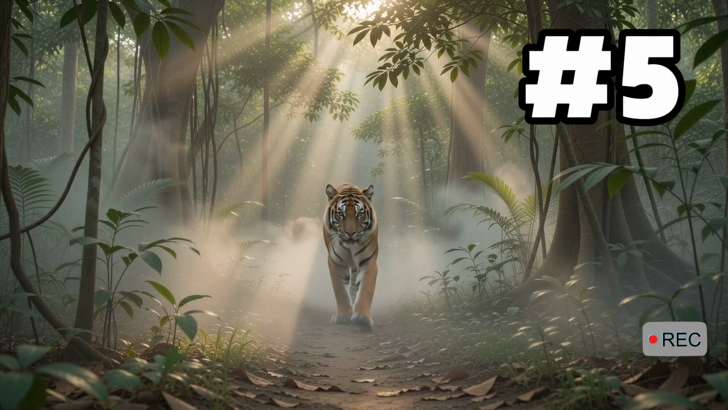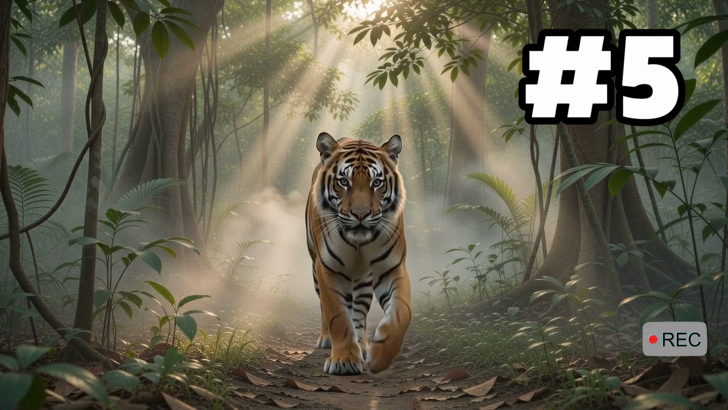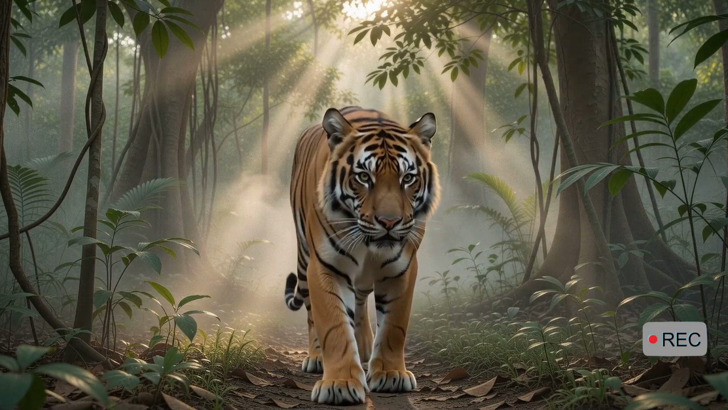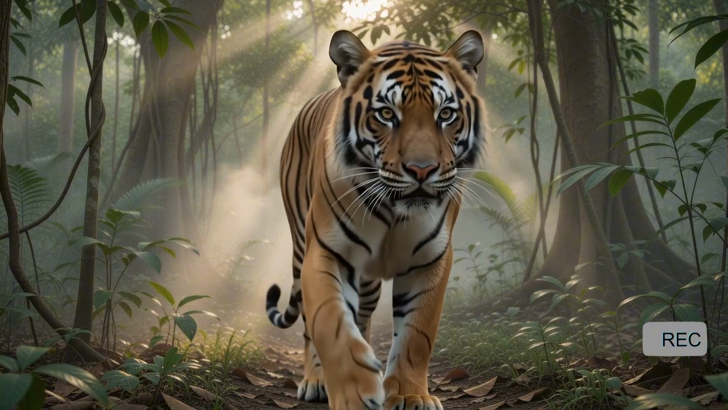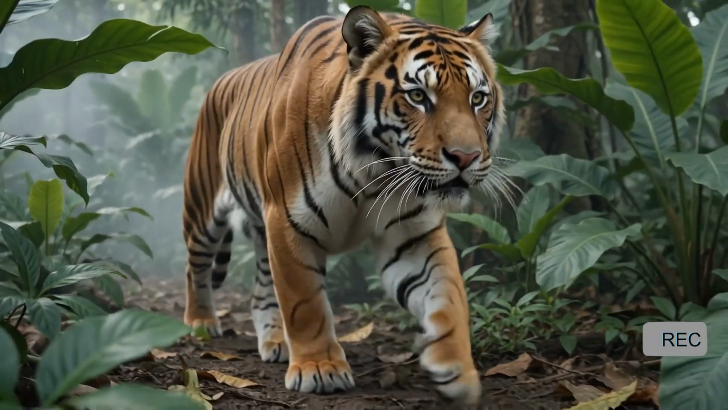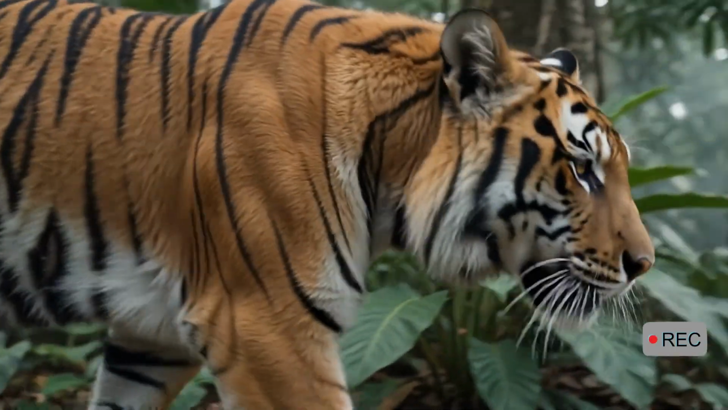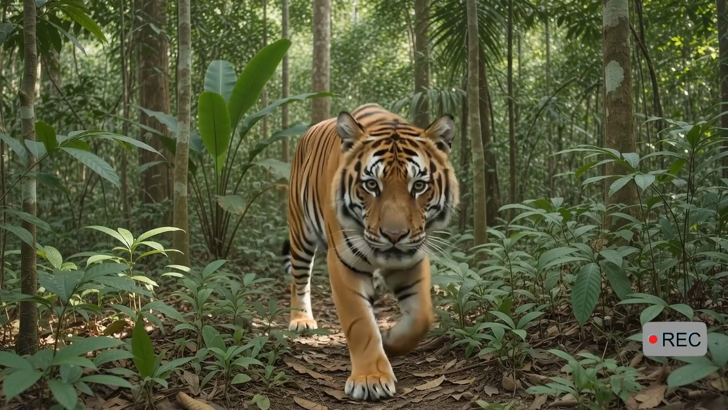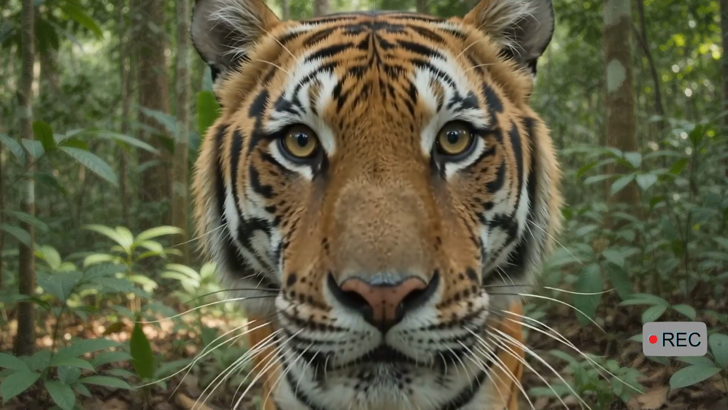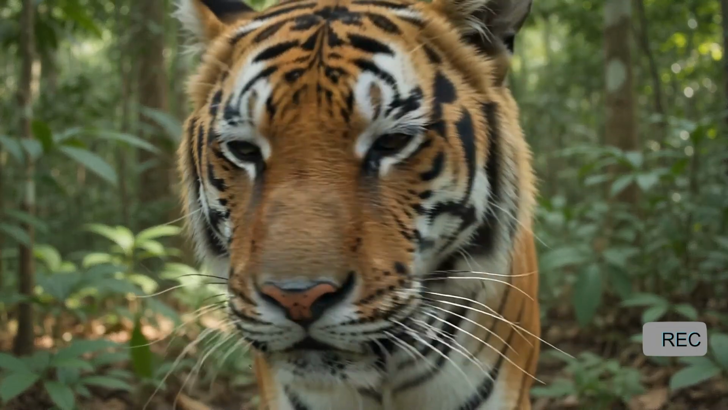Number 5. A tiger emerges from the trees and begins walking directly toward the hidden camera. It does not hurry, it does not look away. With each step, the animal fills more of the frame. Tigers may investigate unusual sounds, smells, or reflections within their territory. Just before reaching the camera, it pauses and stares into the lens. For several seconds, one of the world's most powerful predators appears to be staring directly at the person watching. Then it turns and vanishes into the forest.